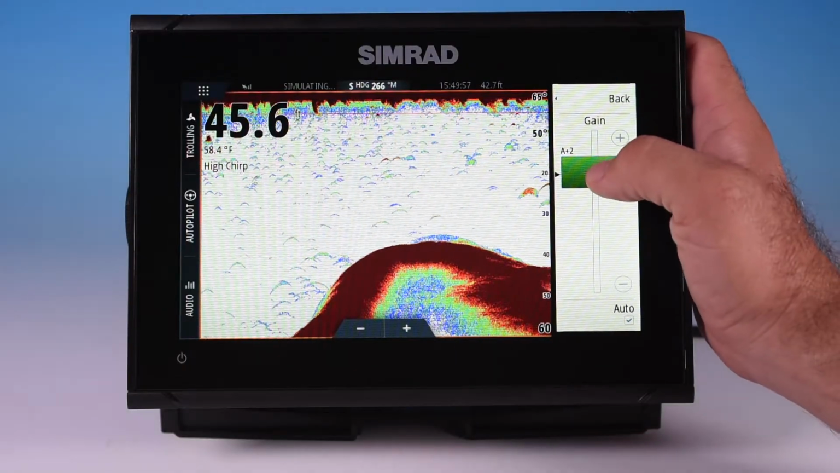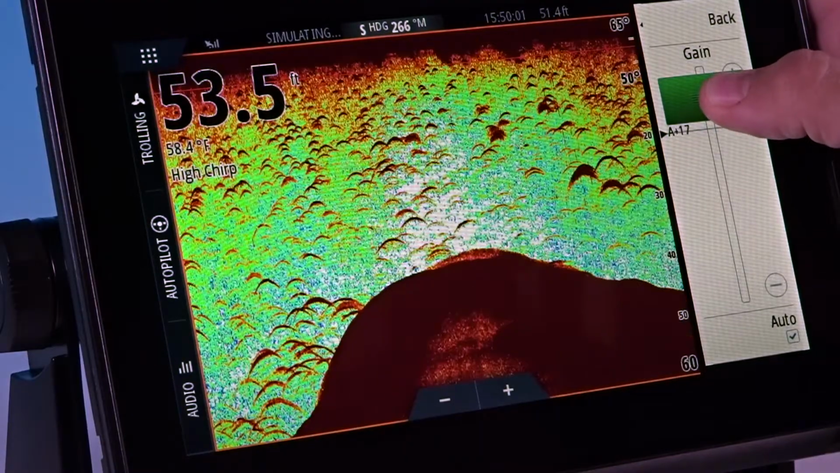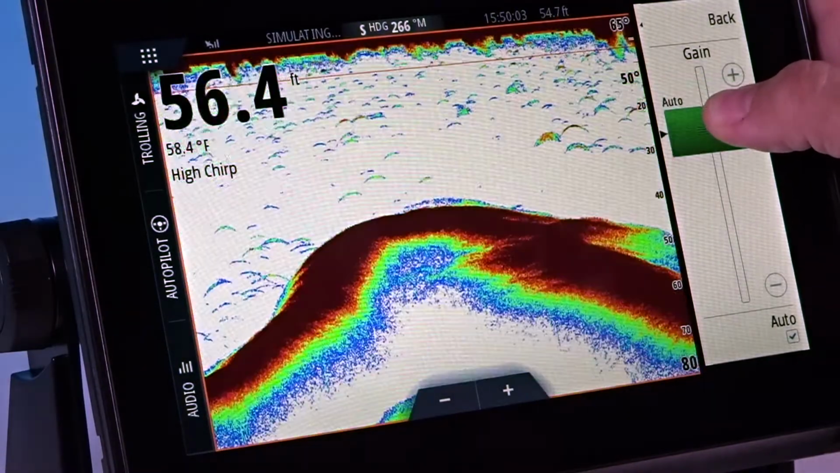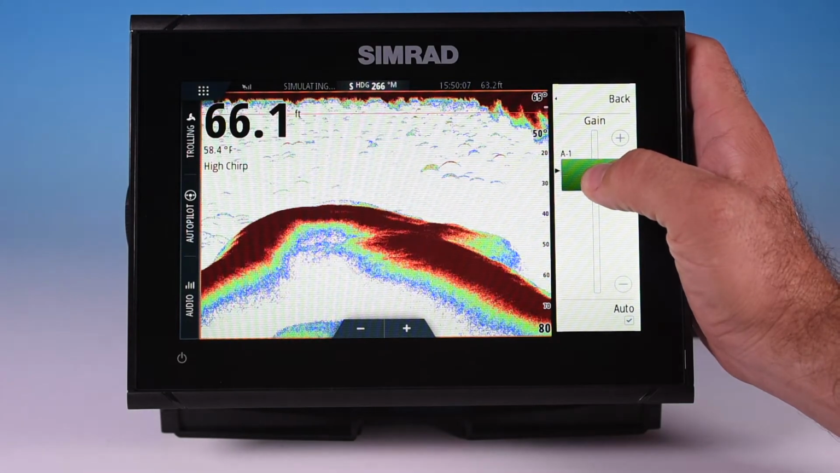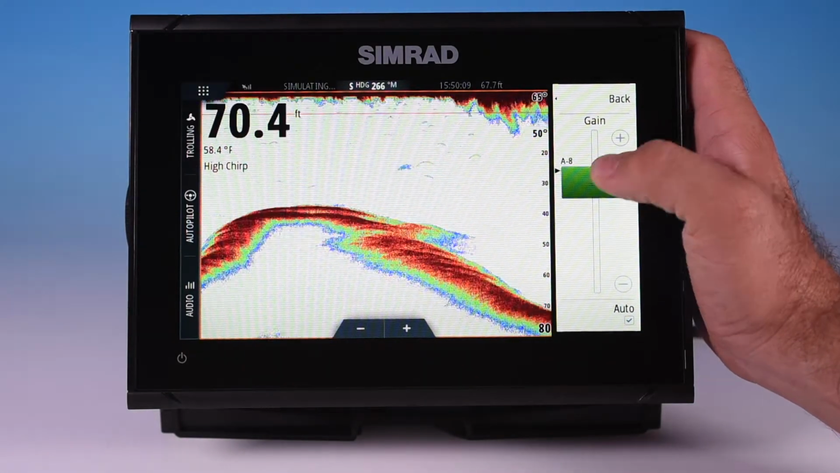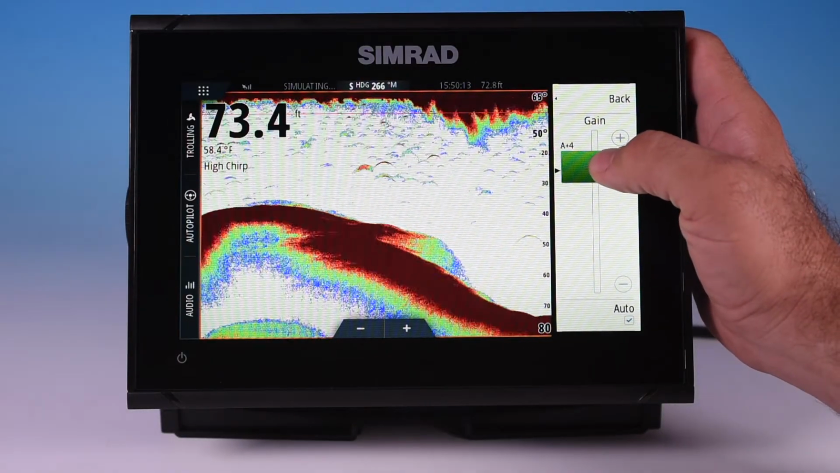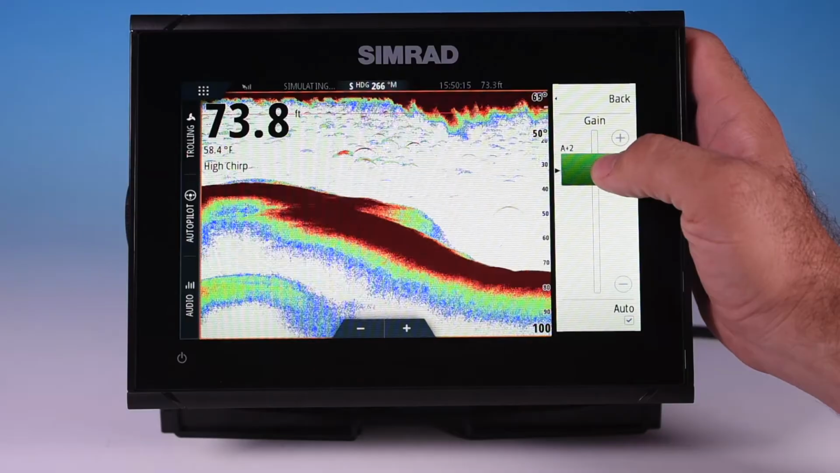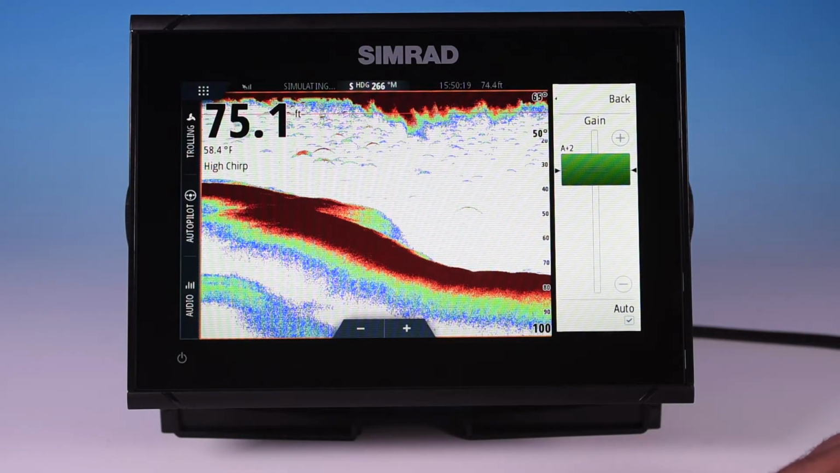If I were to turn that gain up a little bit, if I take it from here and I turn it up, you get a lot more noise. And if I were to turn it down, you see how you start losing some of those fish arches that you see on the screen here? So we want to have it where we've got just a little bit of that noise, but we're able to really pick up the fish. So right about there would be ideal.